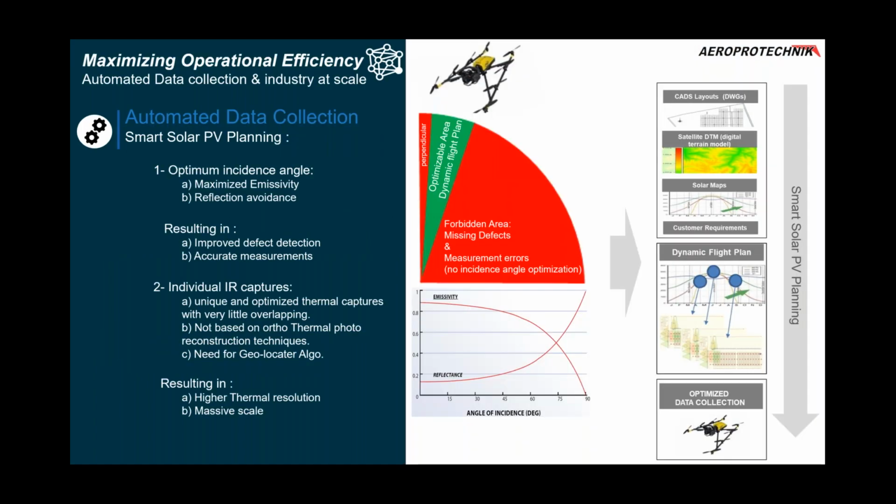The second slide is about the first pillar: how to maximize operational efficiency. We spoke about automated data collection and inspection at scale, but how to do that, right? Because automating data collection by itself is not enough. We are talking about thermographic inspections, and when it comes to thermographic inspections, you have 2 main factors to always keep in mind: first, how to keep the quality, and second, how to scale it with that quality.